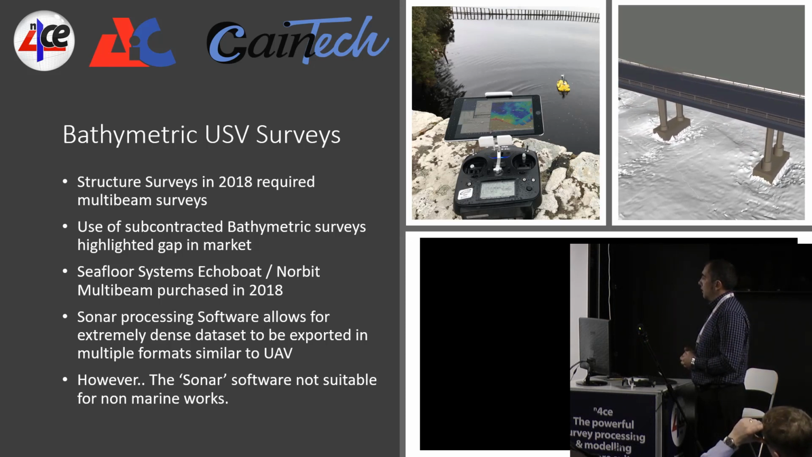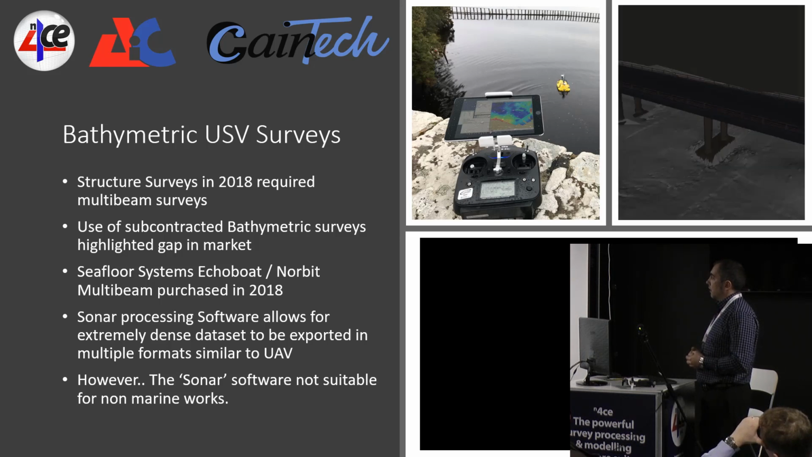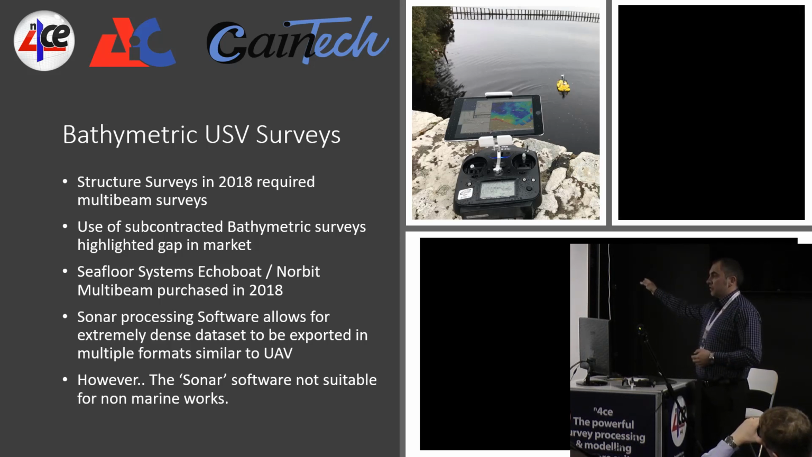Now this is a multibeam data set with one of our solid models. Now that is the only solid model in this presentation that is not shot in Infraworks. Okay? Bear that in mind.